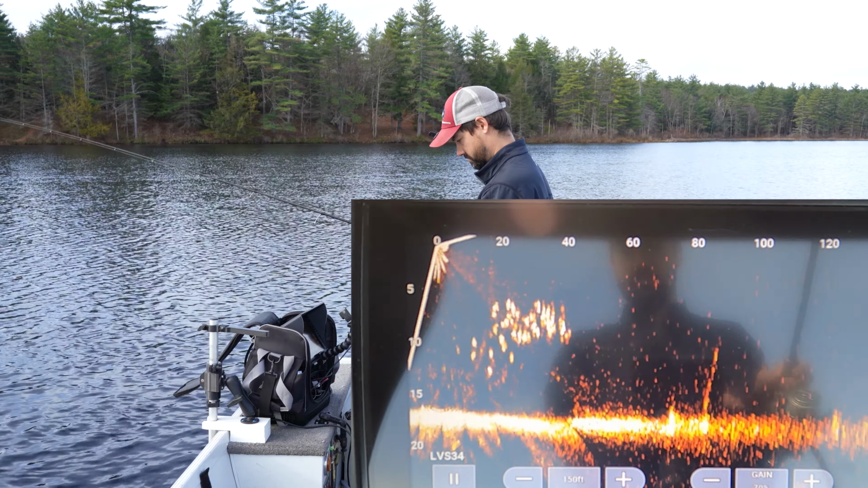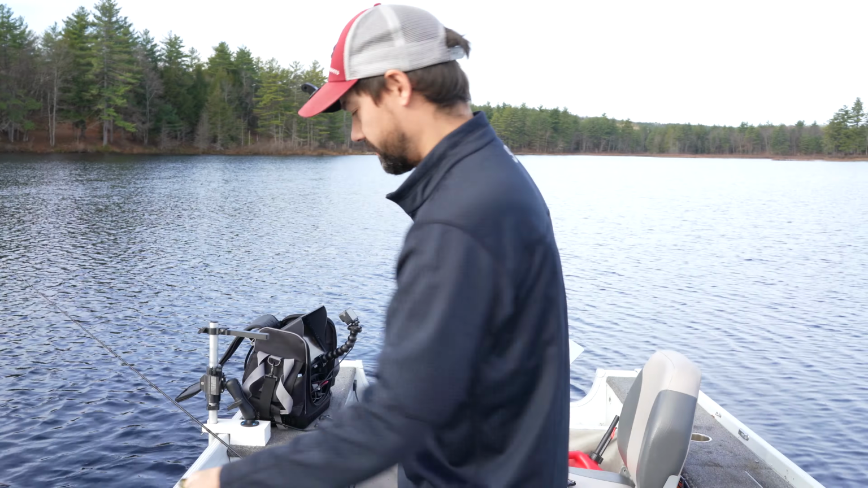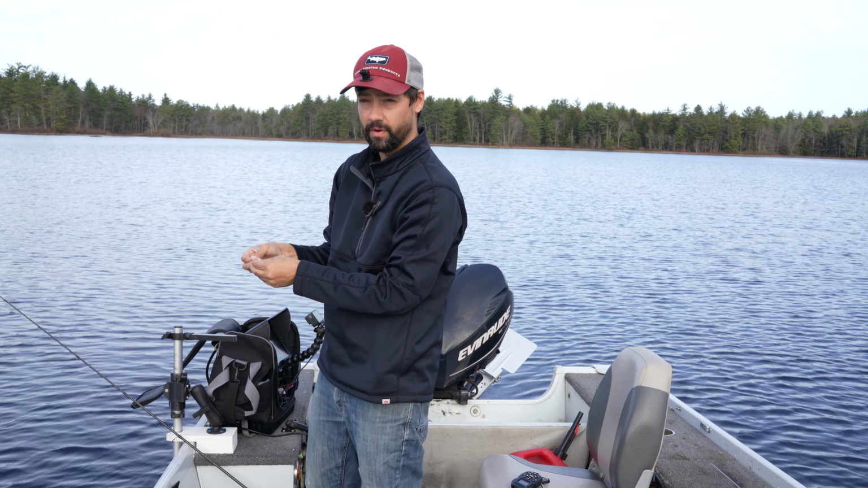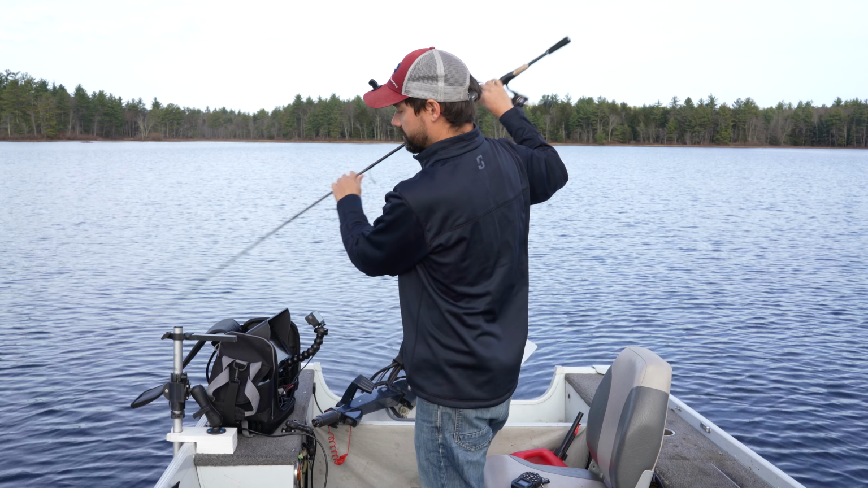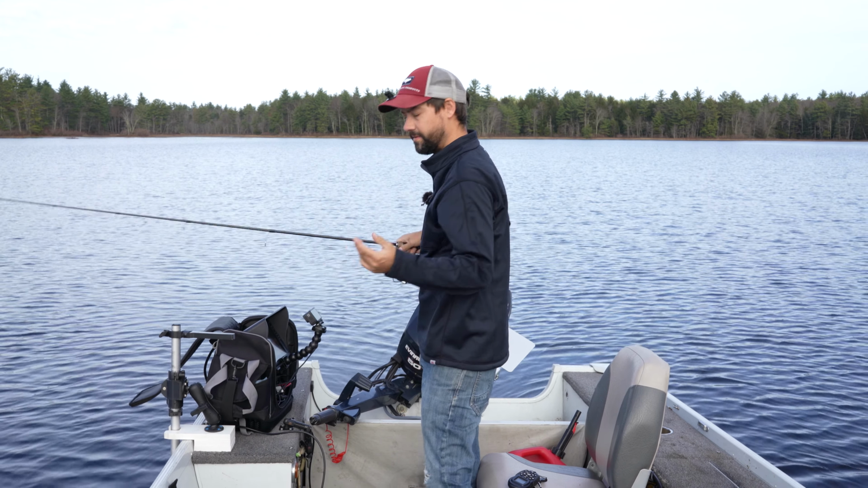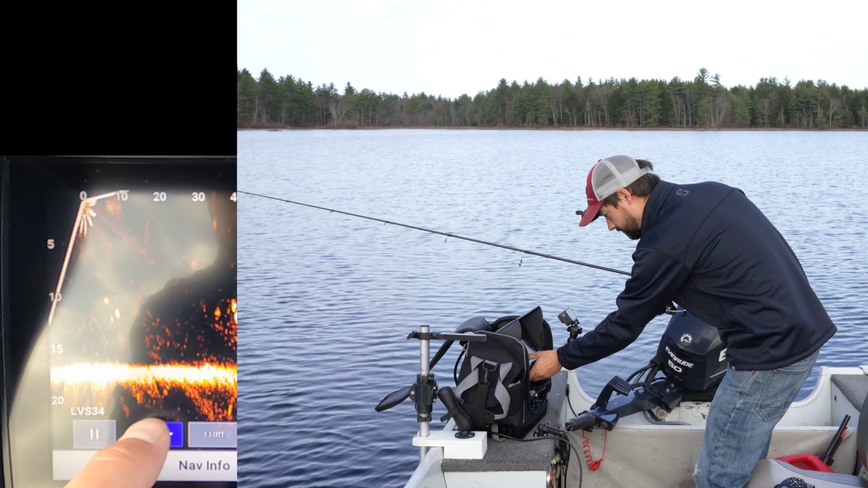Got him. Slabs for days, guys. First little guy, he's going back in. So I'm using a 10-pound fluorocarbon leader. This is a very tannin-stained water, as you can see from all the pine trees around me, from that drone shot I showed you earlier. So water's tannin-stained. I'm not too concerned about them seeing the line. And that way, if there's a lot of pickerel in these ponds around here, I don't get bit off immediately. So here I am.